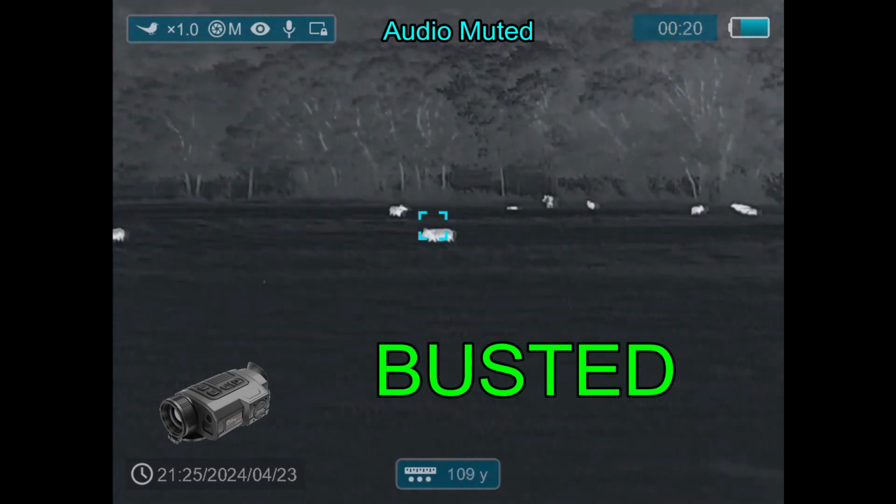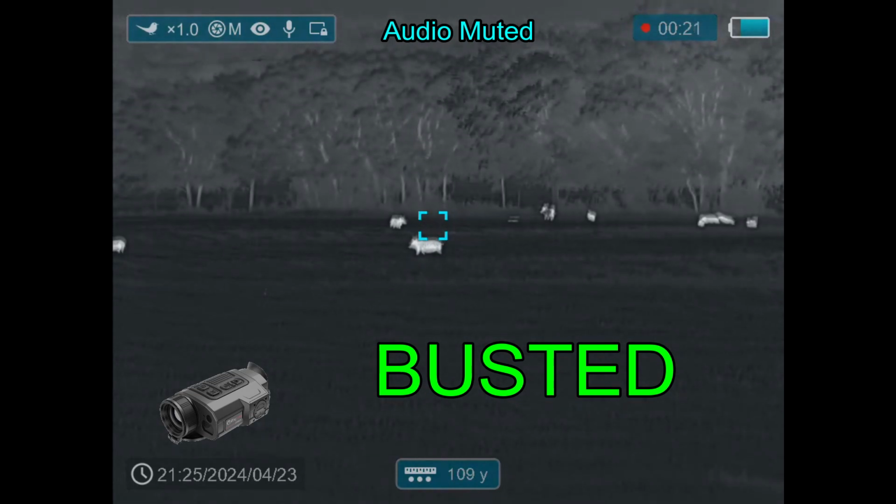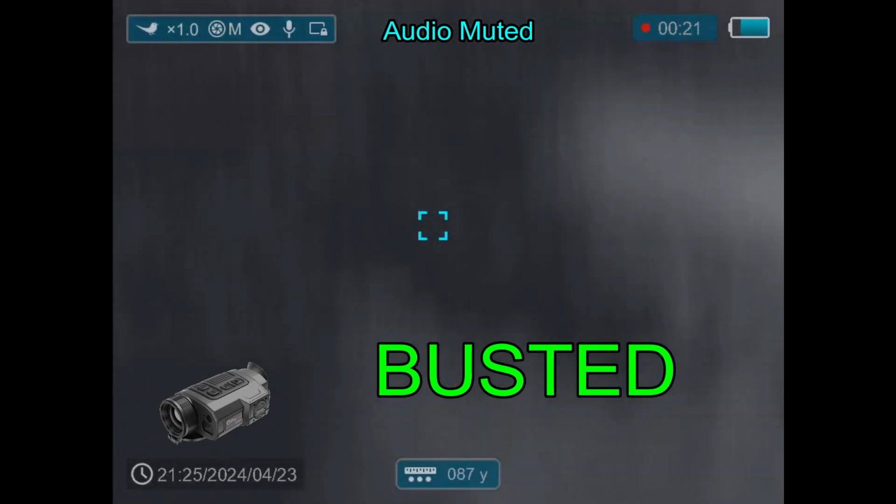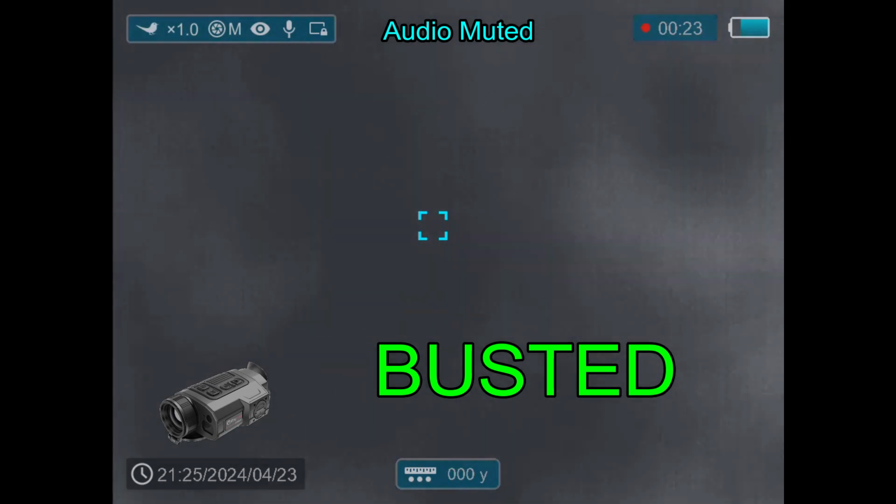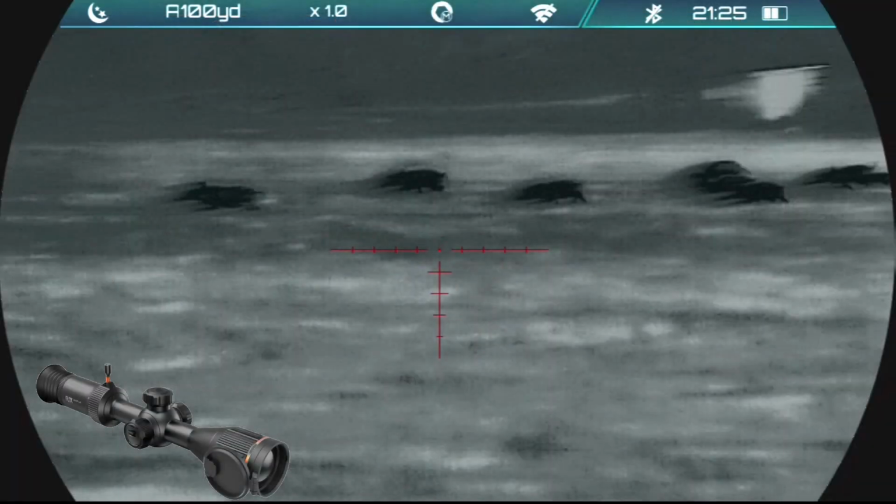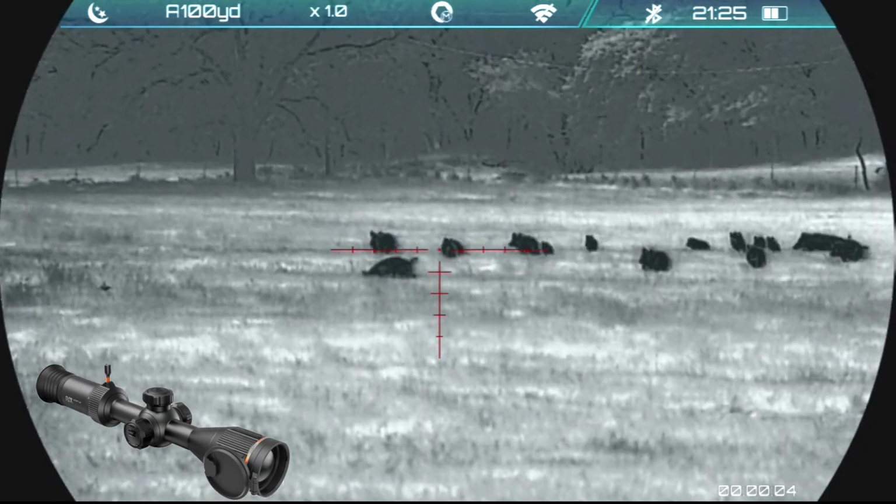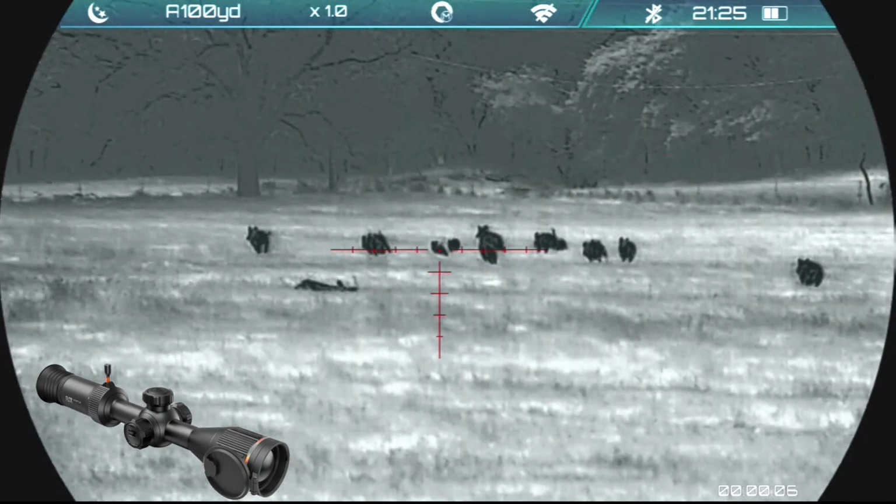I'm looking at this one sow, and I think I hear her grunt a warning. Notice that she has her head up now. However, she wasn't the first hog to take notice. These piglets in the background have started running, so there may have been another warning grunt before that I didn't catch. So I dropped the finder, set down my rifle on the shooting sticks, get behind the rifle, and the hogs are on the move. They stop. Drop this sow.